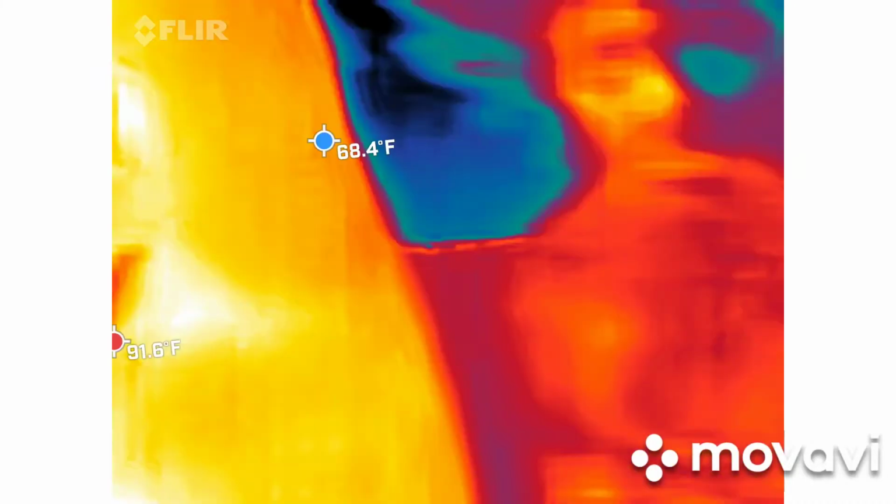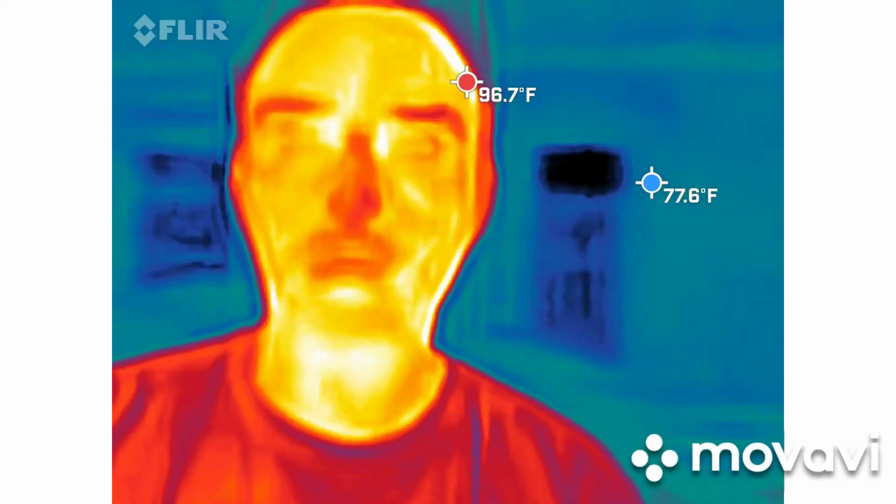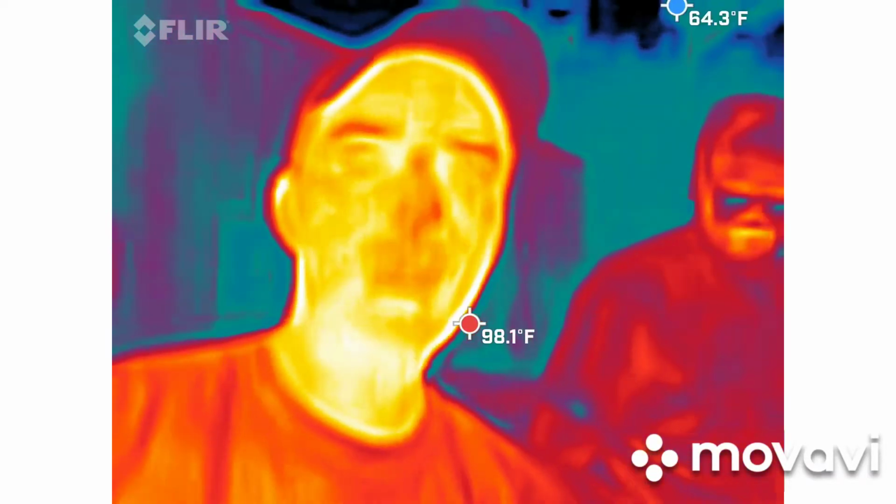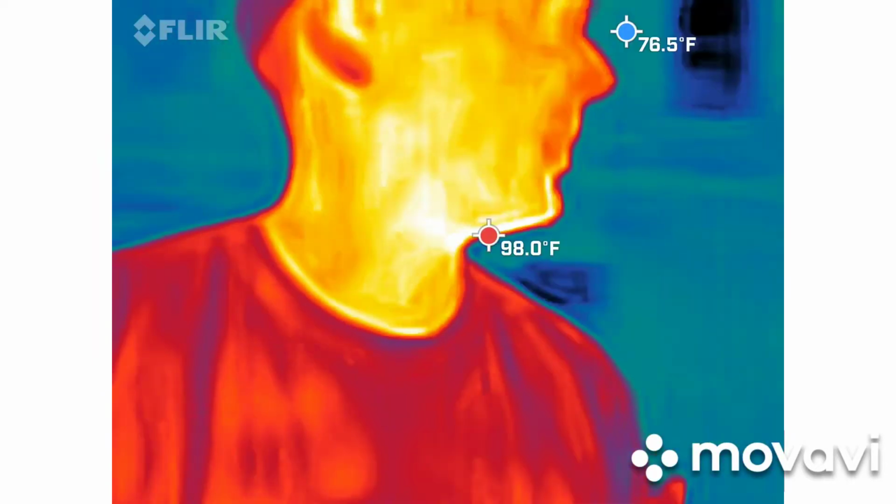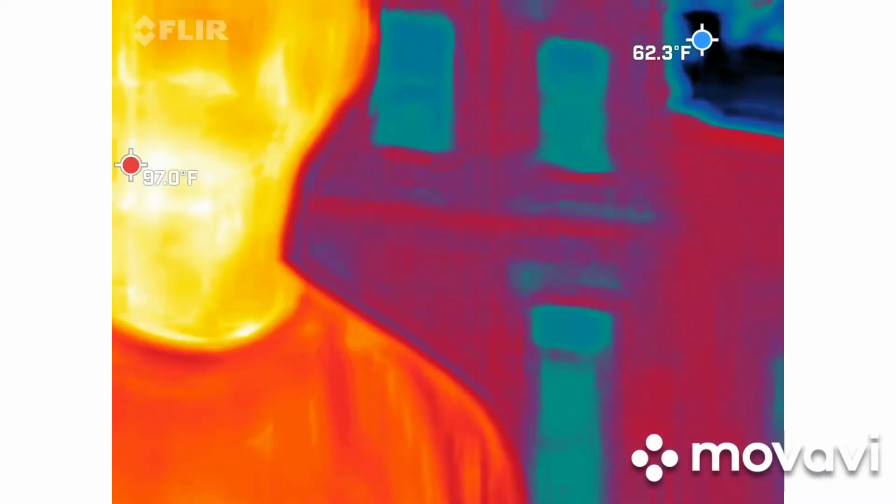Hopefully everything is intact. So, you guys can all see me in that picture. I should be red, orange, and yellow. Everything around me is blue and black. The red, orange, and yellow means, sorry fellas, I'm the hottest thing in the camera. So, with that said, we're literally looking for the blue and black spots to move on their own.